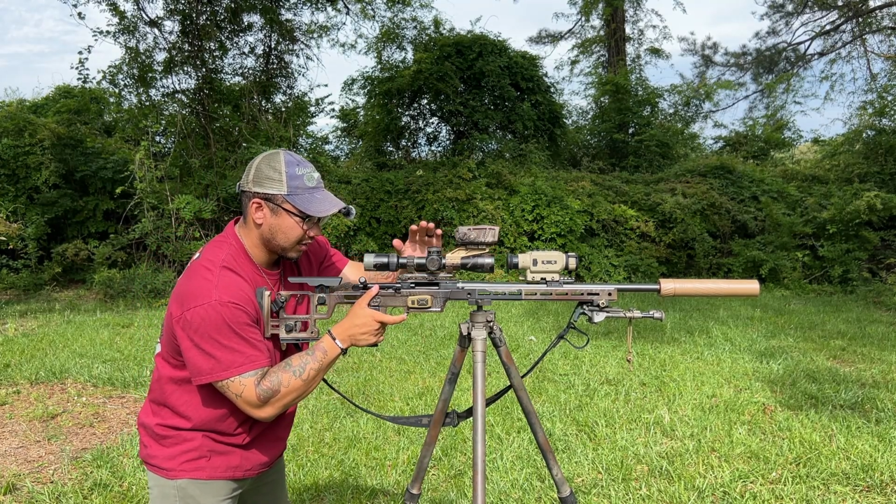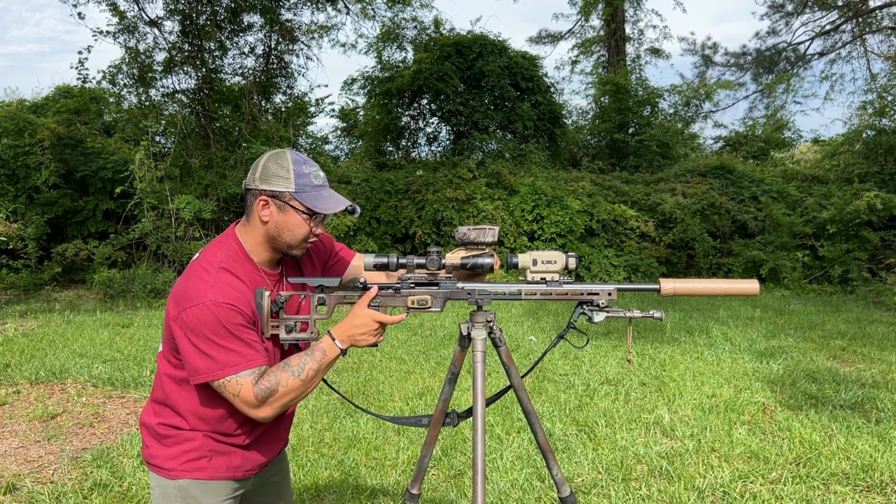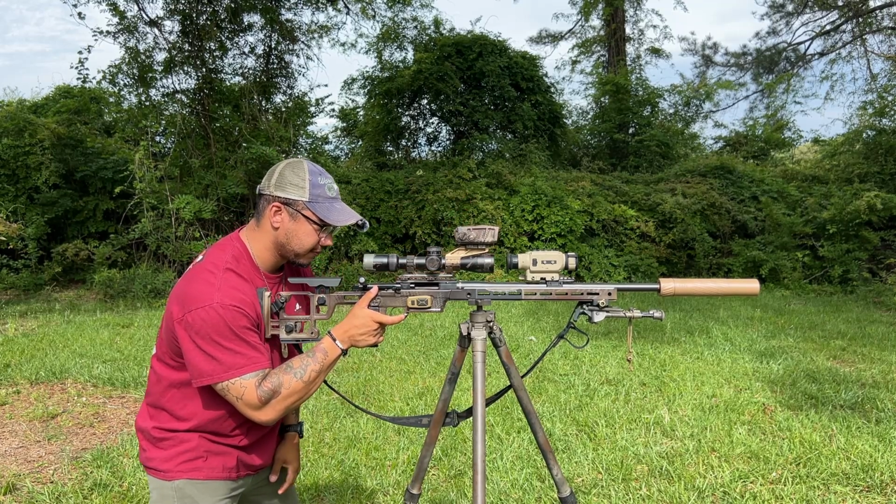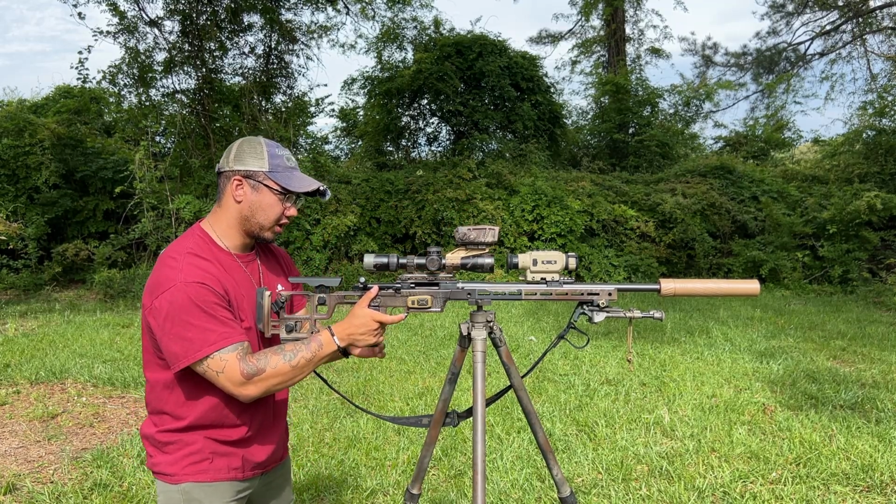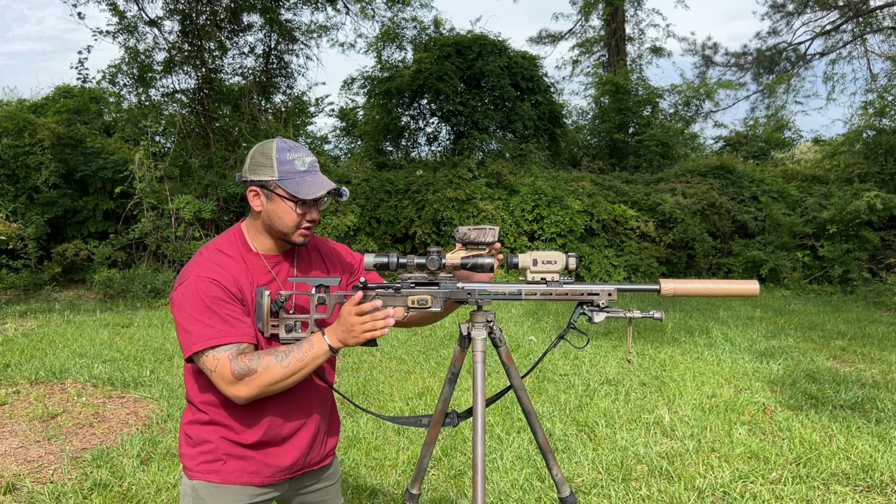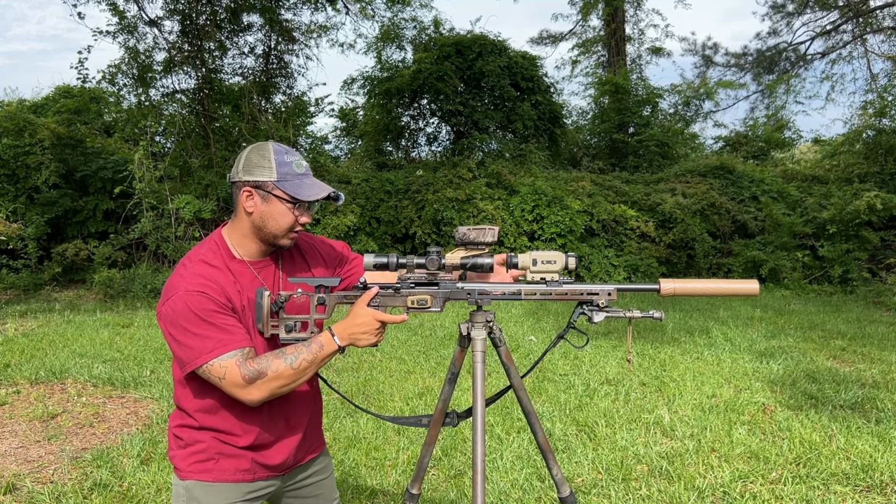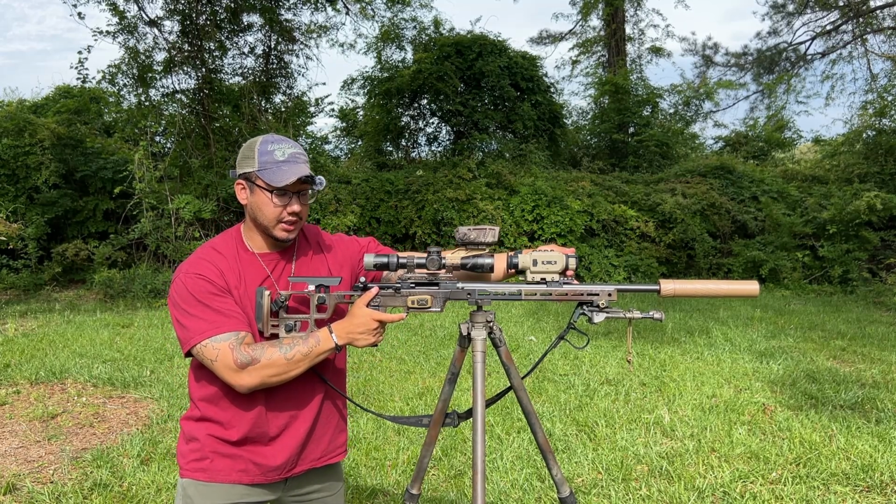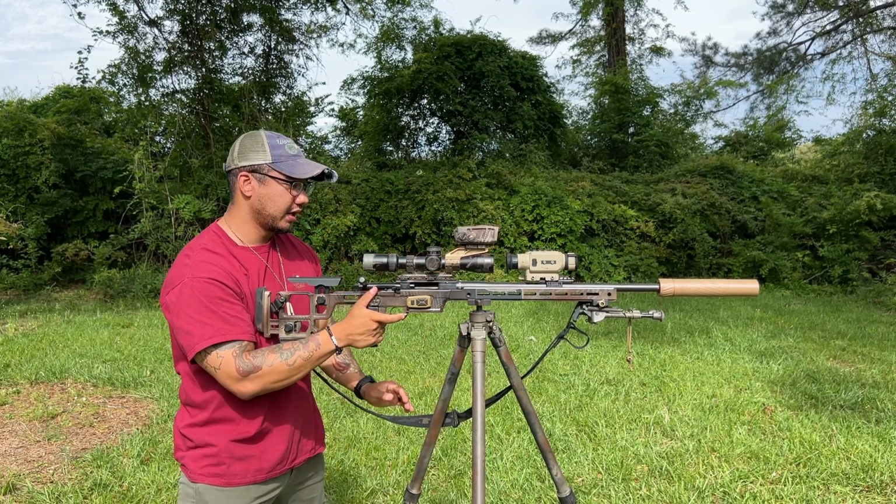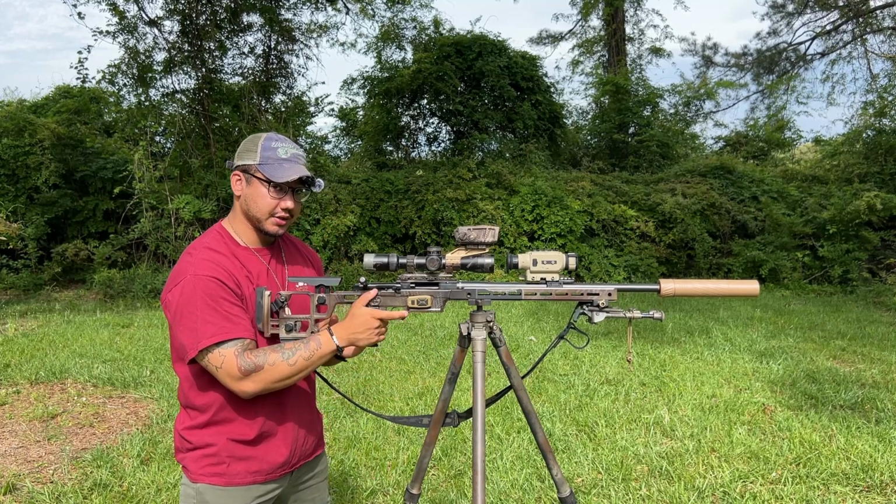I'm not sure what kind of night optic you have, but more than likely it's either going to be the ocular lens or something up top. But with the thermal, it's way out front. So that is something that you need to consider. If you're not willing to literally be like this, don't even entertain a thermal clip-on. Yes, you get to expand your capabilities in one system, but there are cons that come with it.